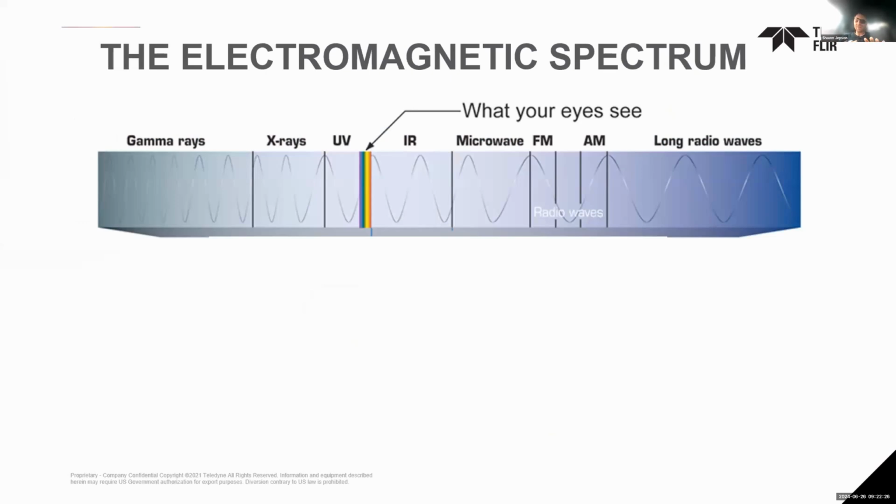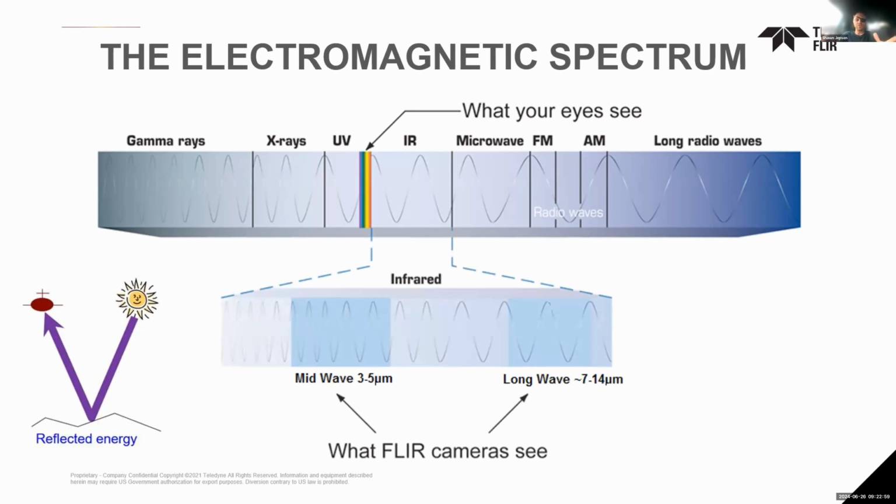So we probably all know the electromagnetic spectrum, right? What your eyes see is that very narrow band right there, that little rainbow of colors. That's what we see when we look around the world. When we take a picture with the camera on our phone, we're looking at that little band of visible light, which is reflected energy, right? In order for us to see something, there has to be another light source, the sun, a torch, flashlight, the headlights of your car, something that's creating that light that then reflects off. That's what we see. That's what we take a picture of. That's not where thermal resides.